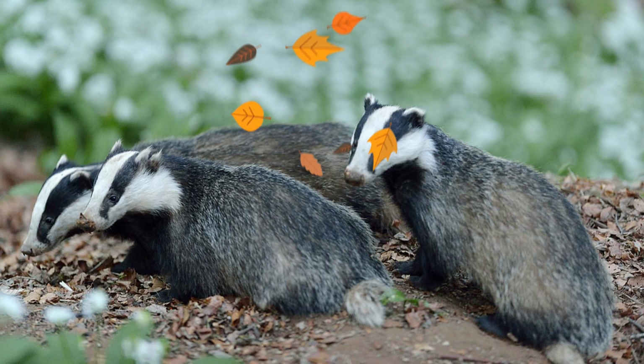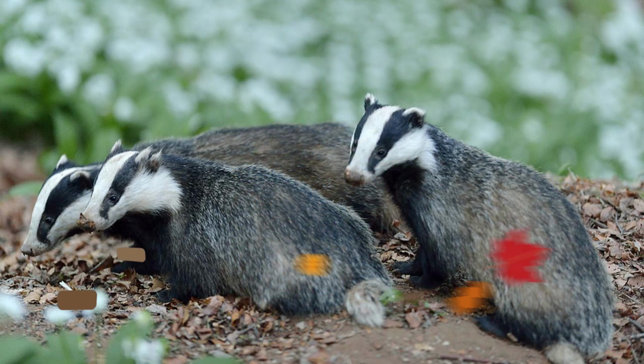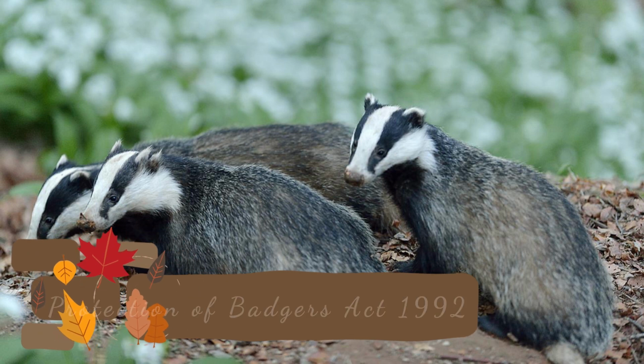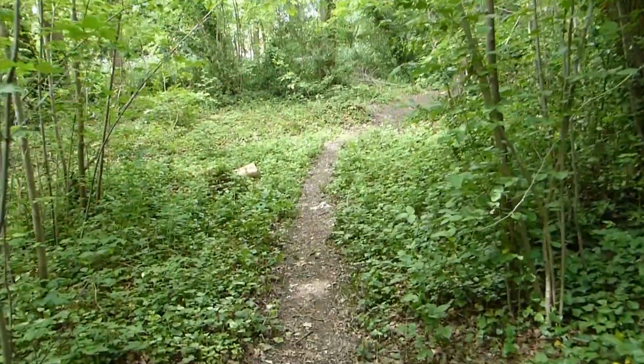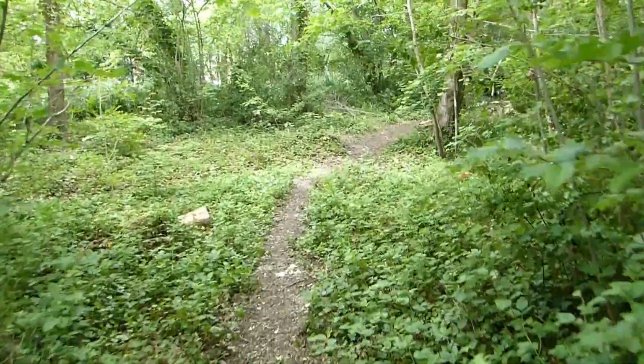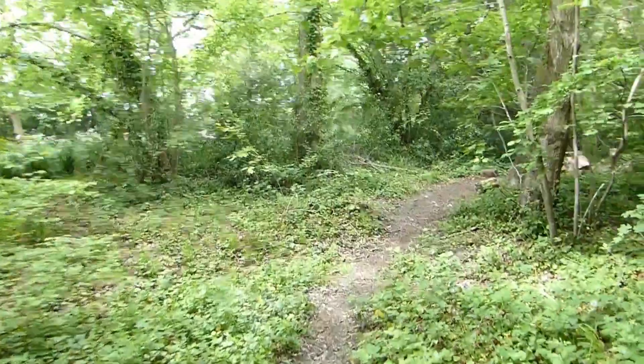I should add here that we are looking for the badgers because they are under the Protection of Badgers Act 1992, and we want to avoid disturbing them during the build. So that's what we've got, some infrared nighttime cameras to see if we can spot the badgers. So here's the lovely area. It's very green and beautiful.